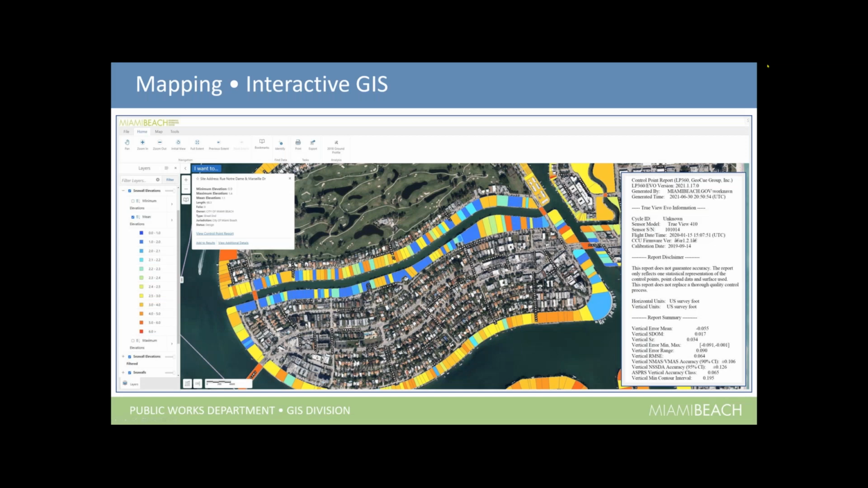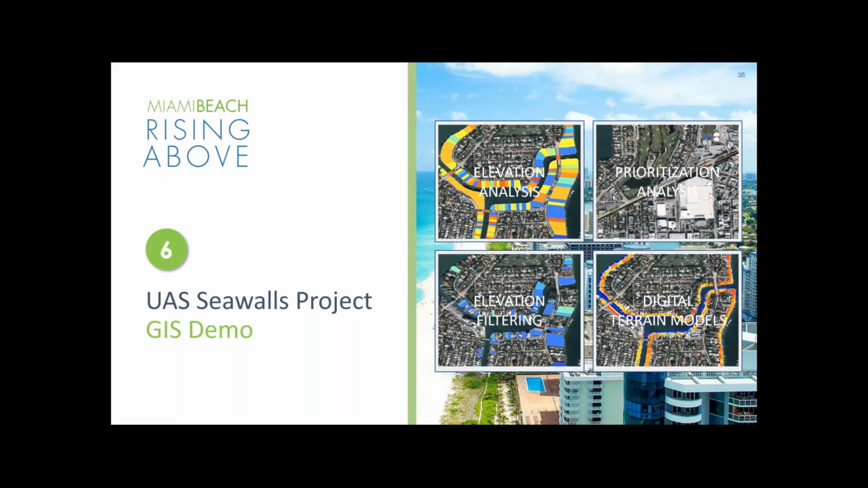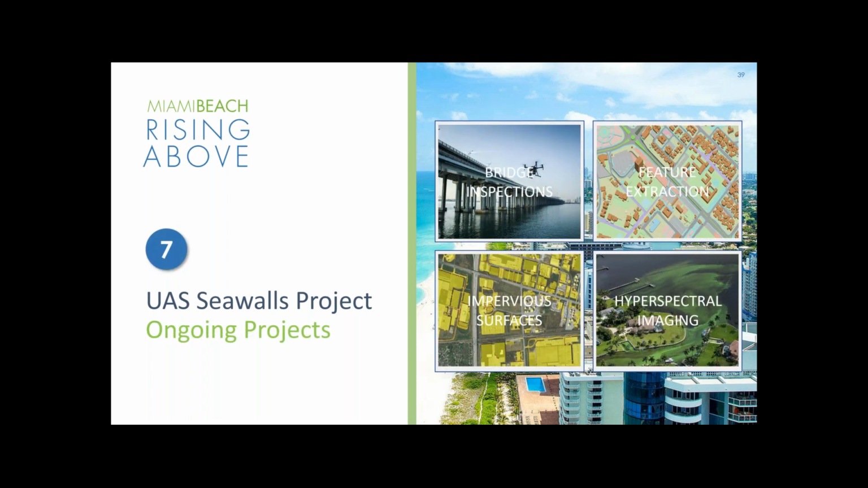Okay, and move forward. So I just went through the demo real quick. We did elevation analysis, the prioritizations, the filtering, terrain models. And our ongoing projects include bridge inspections, feature extraction, impervious surfaces, and looking at getting into hyperspectral imaging to look at our waterways more closely, for things that may be contaminating our waterways.